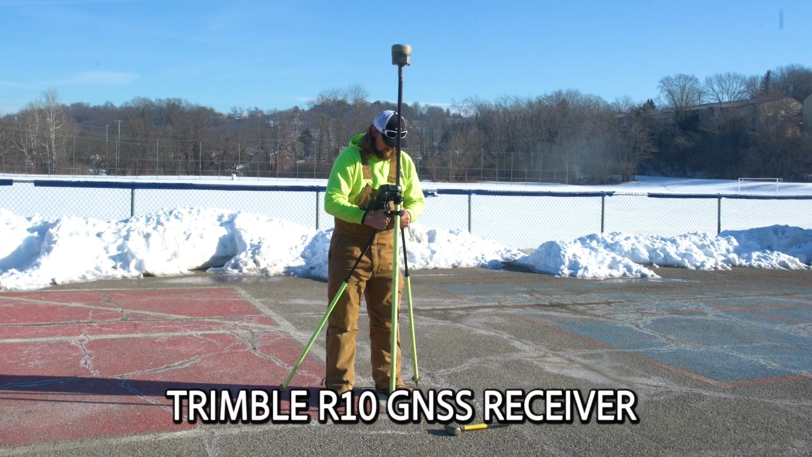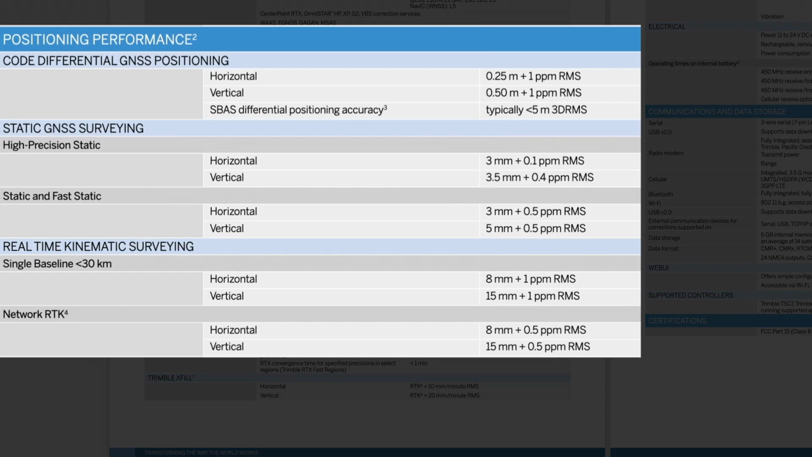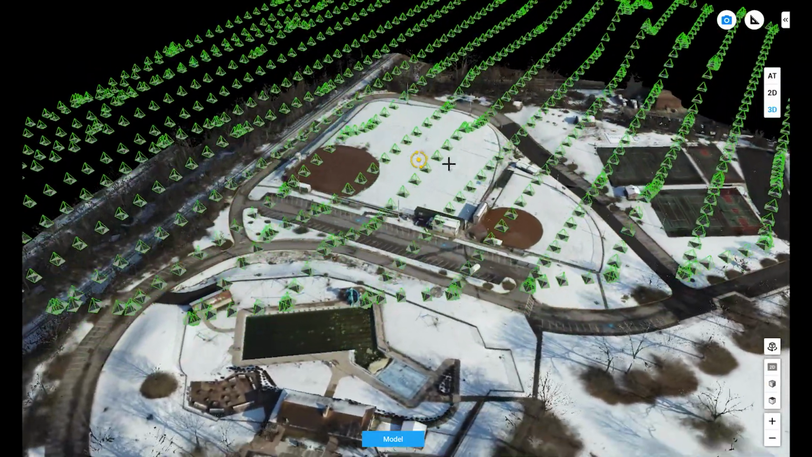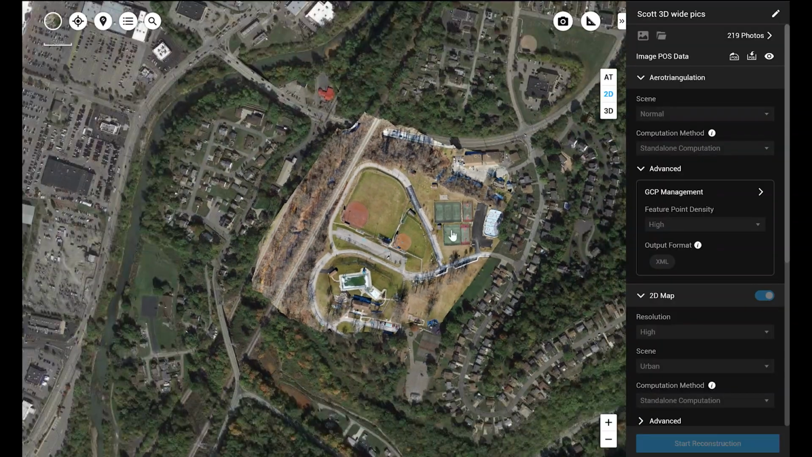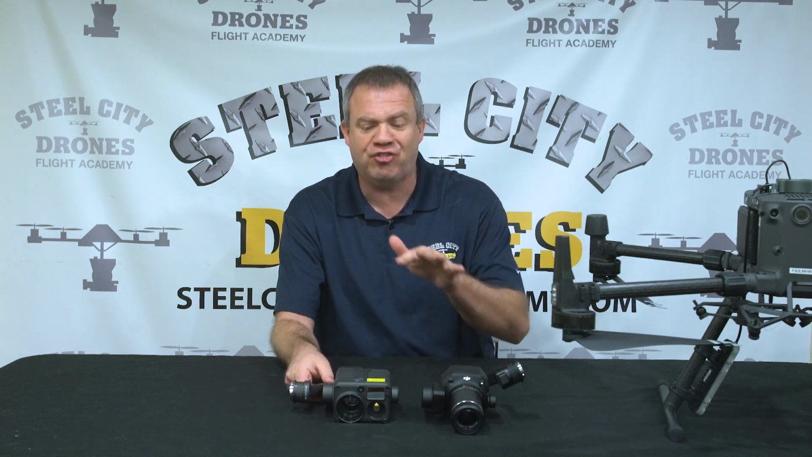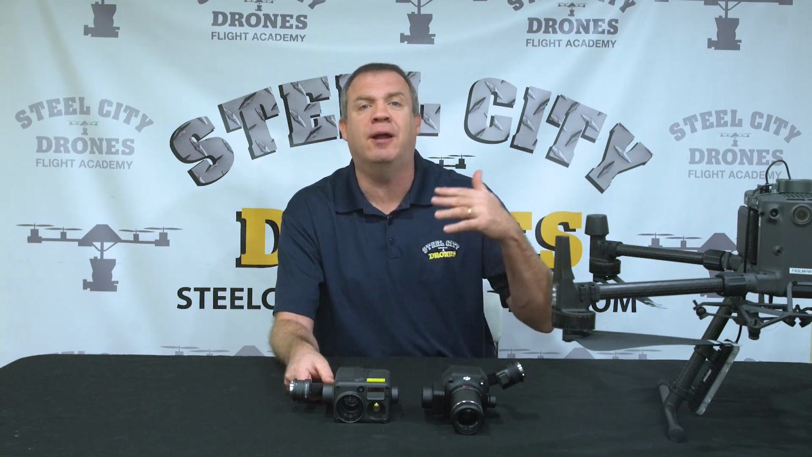Because even when we have to validate our data with our check shots, the Trimble equipment has a certain amount of vertical noise that's going to be on it that is going to be very difficult to get better than a tenth of a foot, even when we're using something like this. But we can give very high quality deliverables as long as we know what those deliverables are going to be. 2D maps, 3D maps, project progress, along those lines are going to be good enough and suitable for this. So you just got to know, what are you trying to achieve with your end product deliverables, and measure that against the things that I'm mentioning before that.